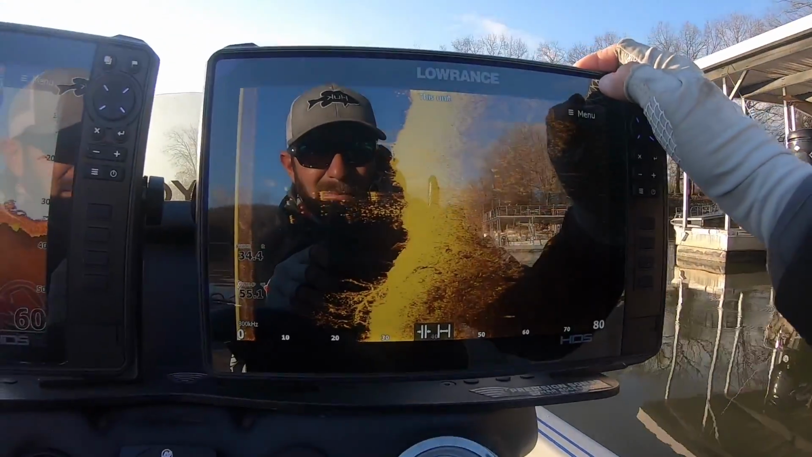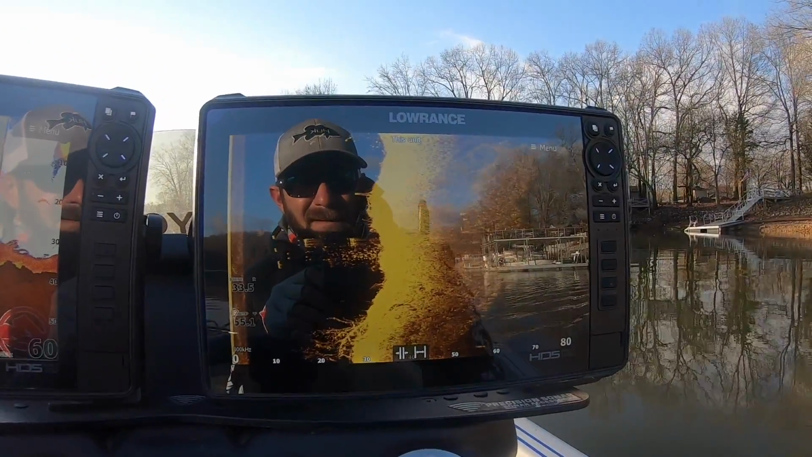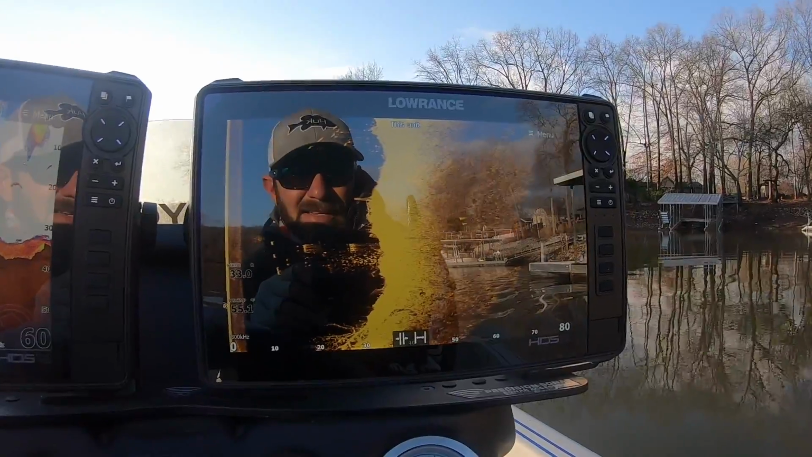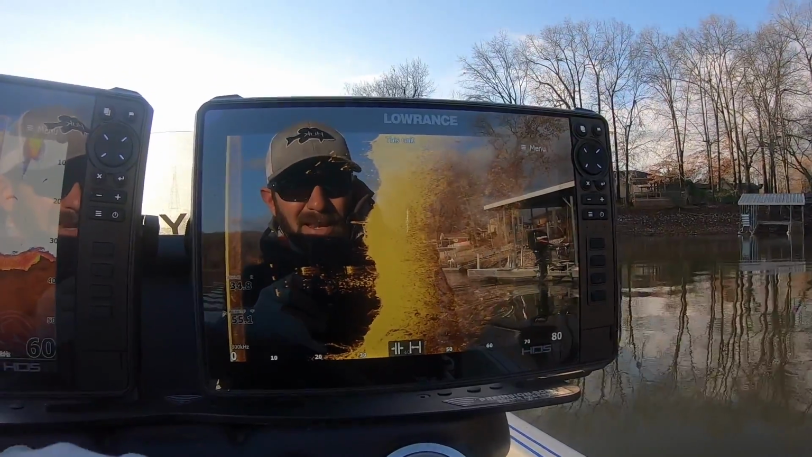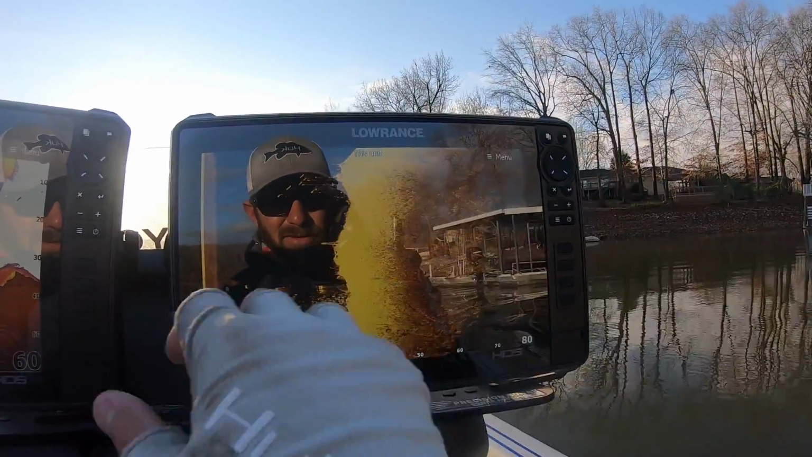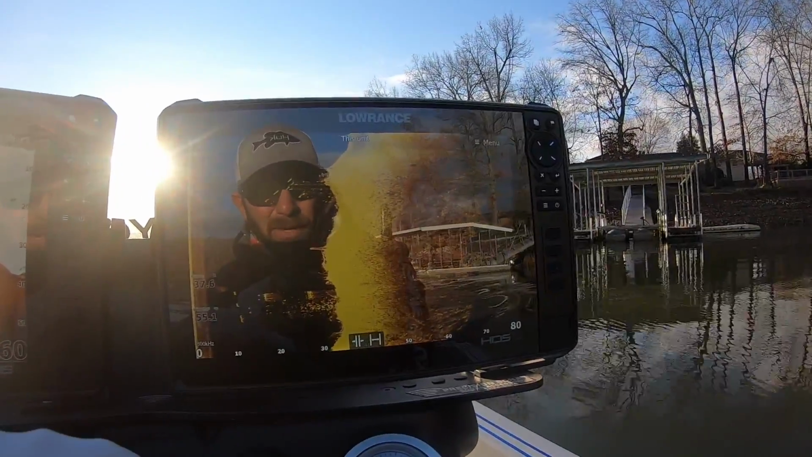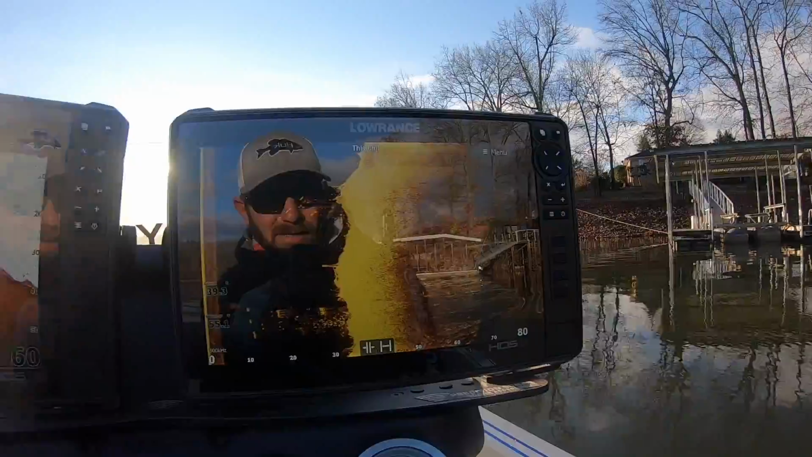Those are definitely crappie. They're schooled up good. We may come back and try to fish for them here in a few minutes, but I just wanted to show you guys what I'm looking for and how to kind of maximize your screen. Especially if you have a smaller unit, this deal right here will help you out. You'll be able to see what you need to see.